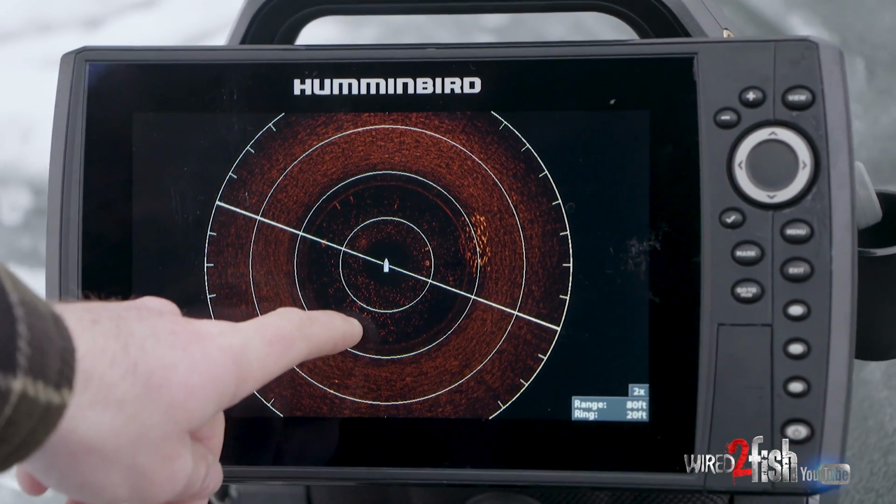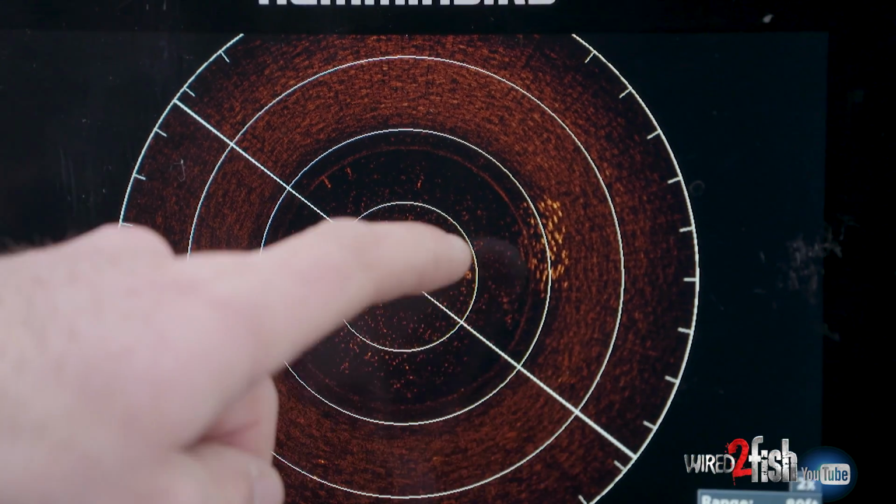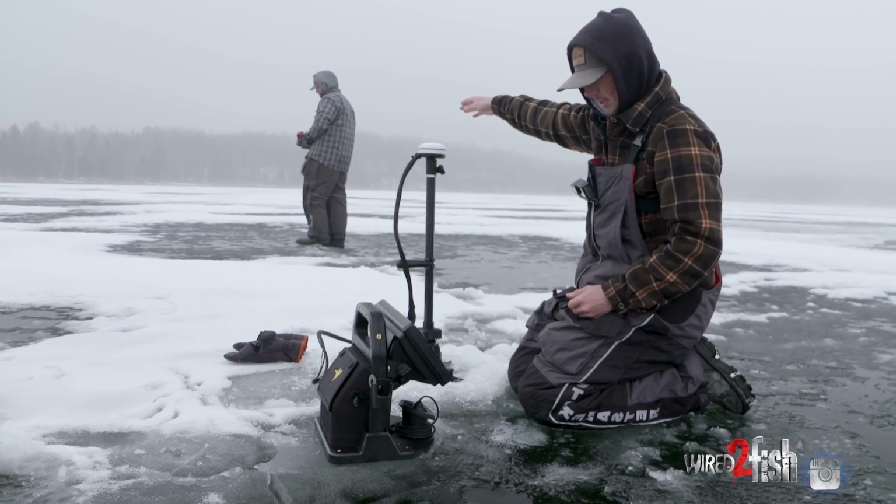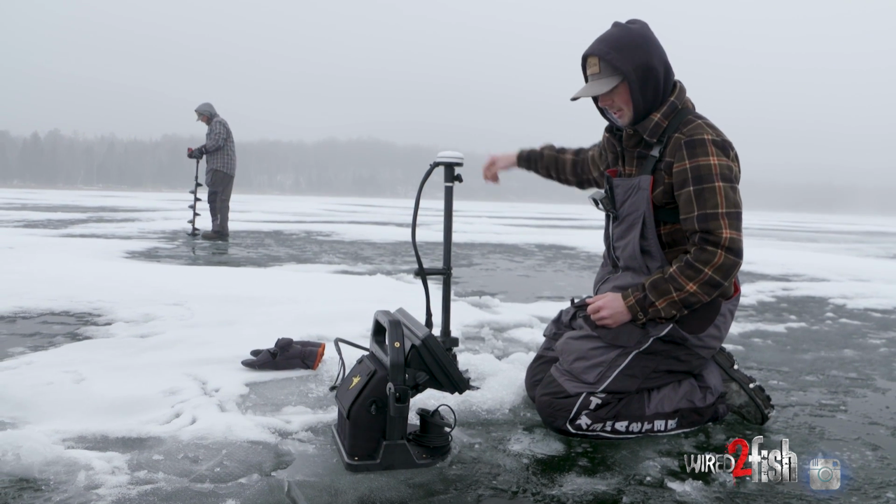As you guys can see, these are all fish, and it looks like a group of bigger fish just off to the right. So yeah, Nick, go ahead and pop one right here. They're just about right under us. Yeah, a little bit further, a little bit, yep, right about there. Yeah, pop one.